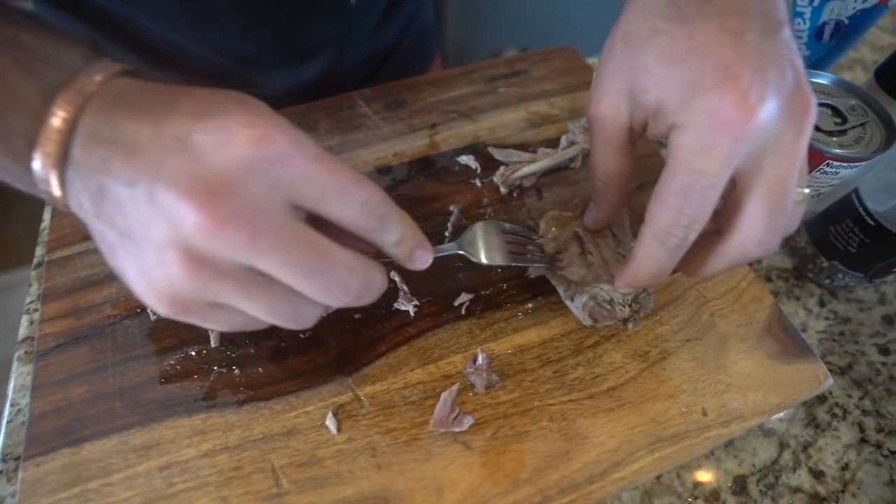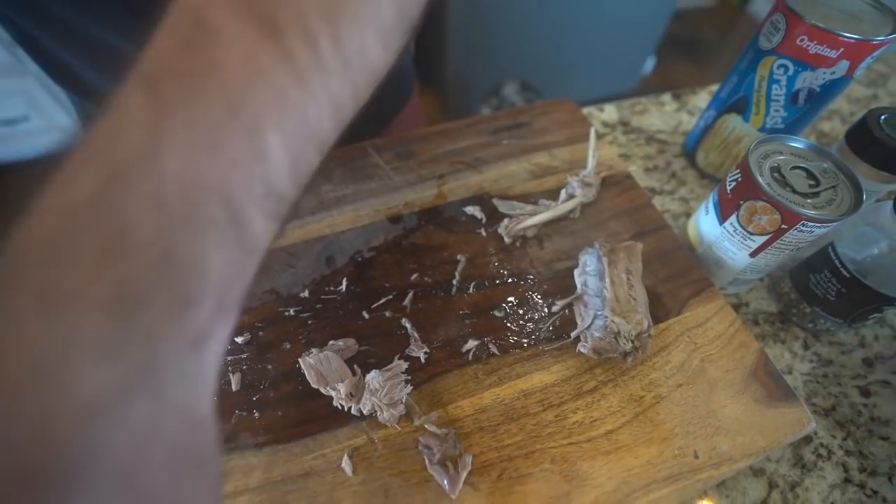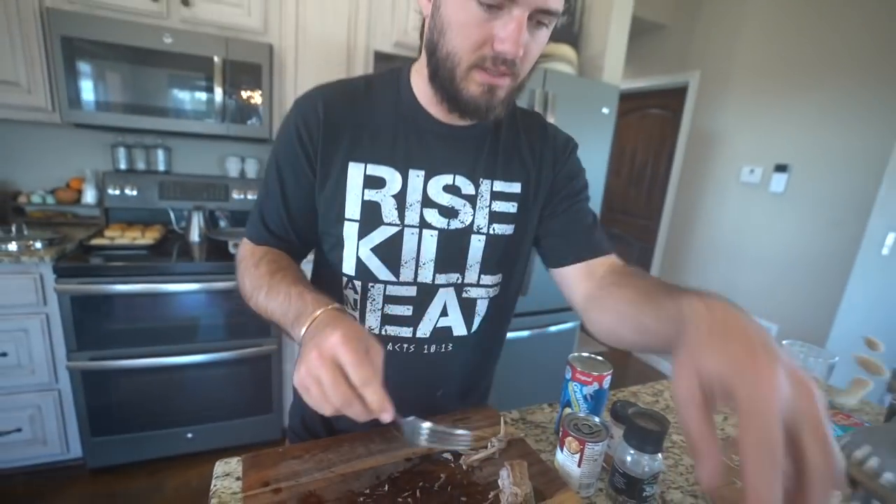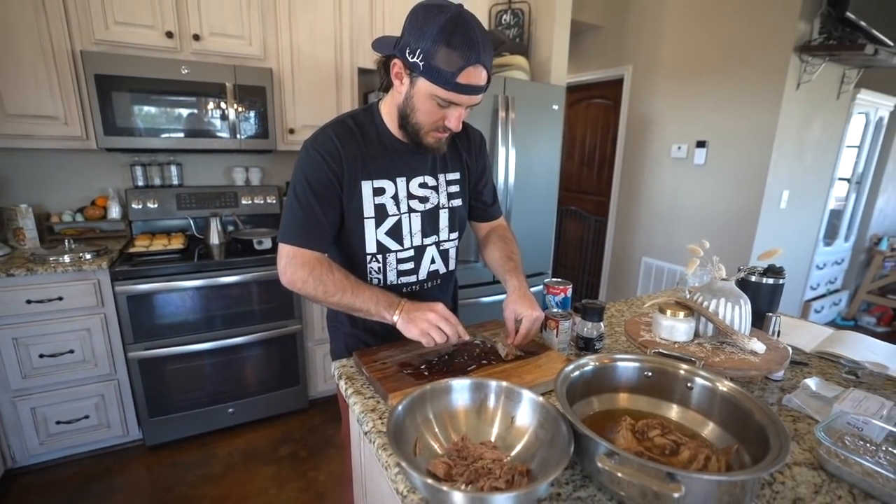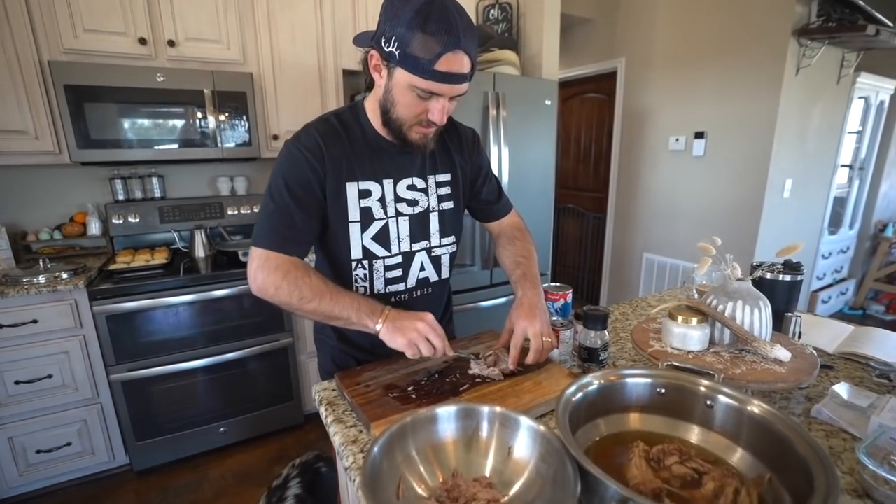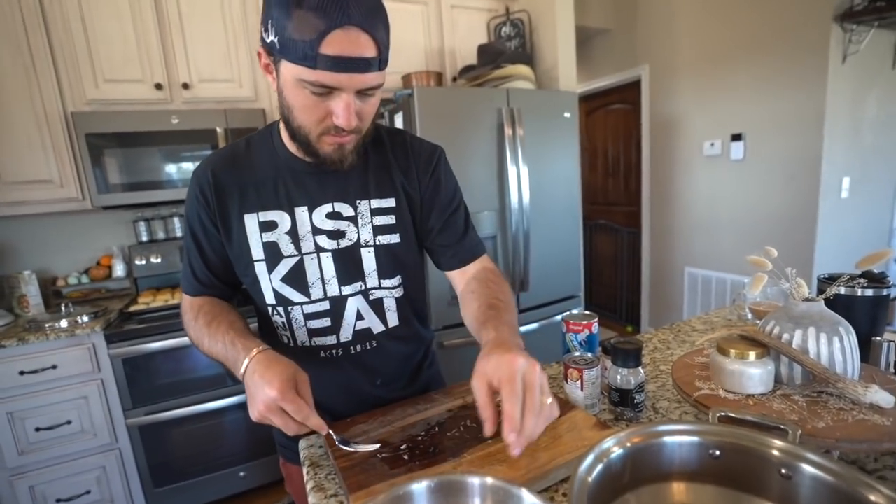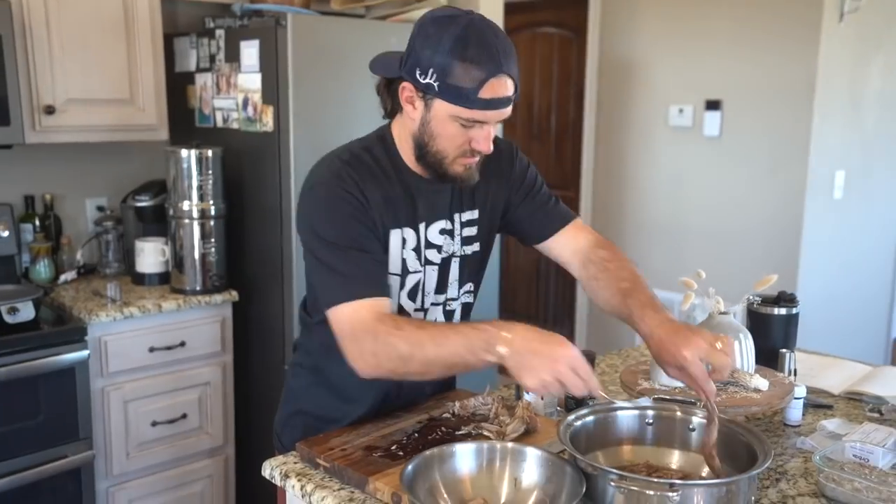Here's the back strap. So that's what we're gonna do. I'm gonna get all of this rabbit meat right here. We're gonna take every little piece of meat off that we can, get it over into this bowl, and then I'll show you the next steps. This is a super simple rabbit and dumplings recipe, and it is delicious.